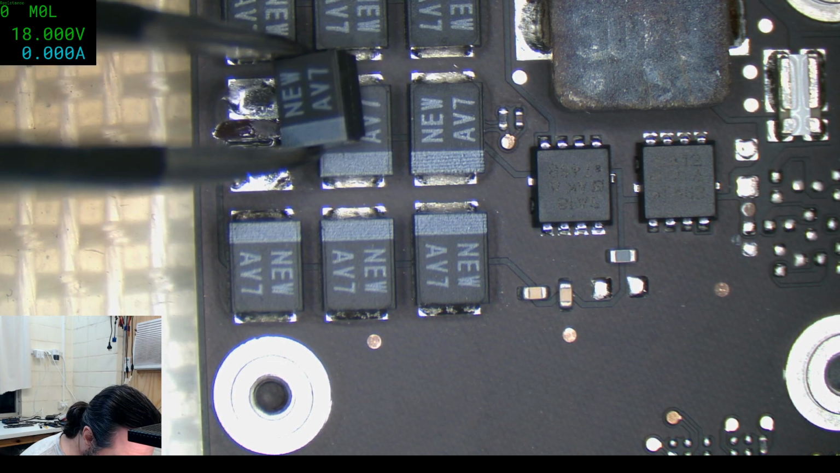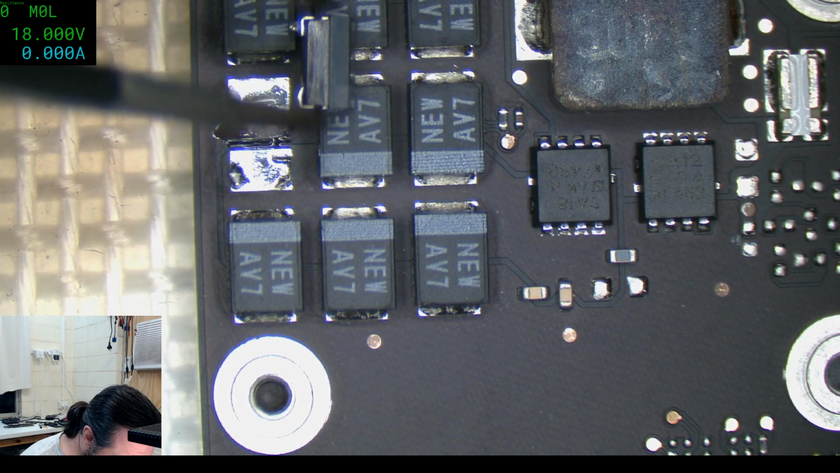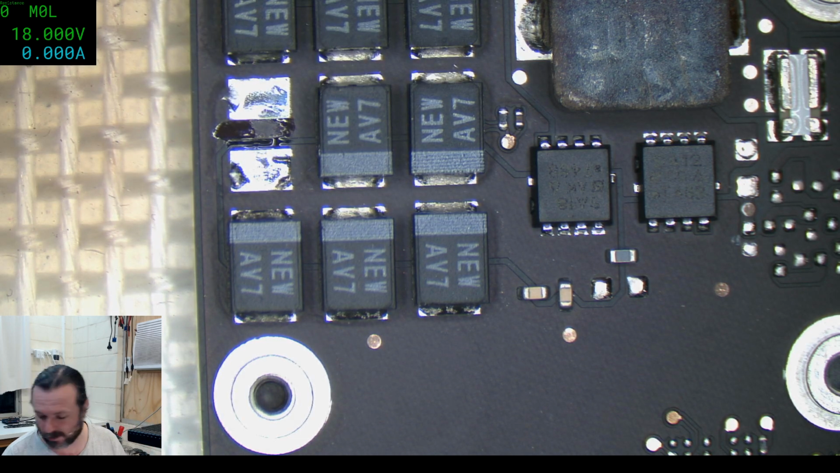Probably could have really got the heat onto that and made it pop itself, but I gotta tell you, making these tantalum caps go into a tantrum, it stinks, and I really don't like that.